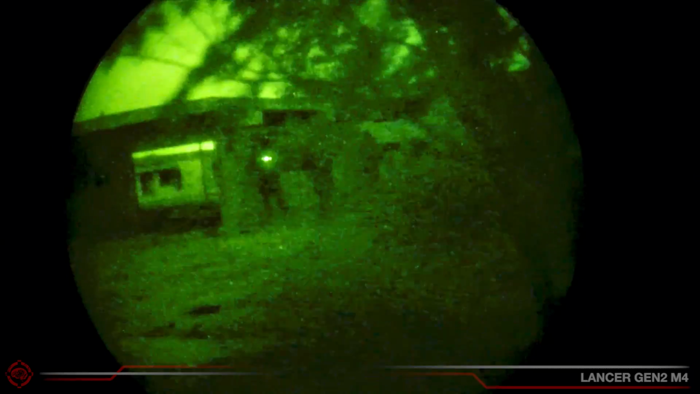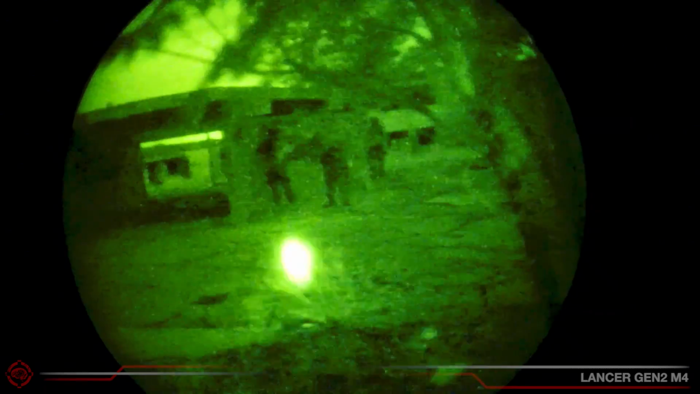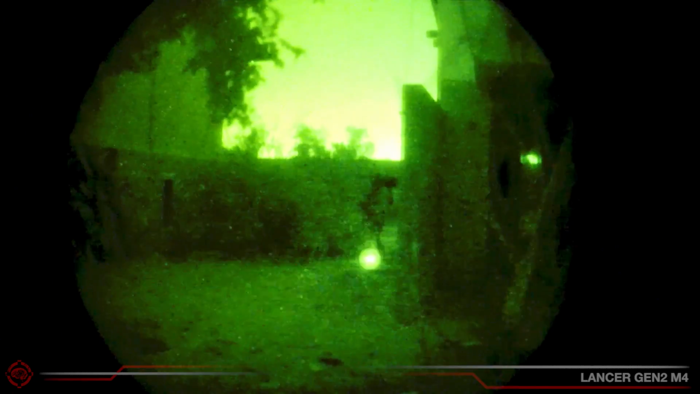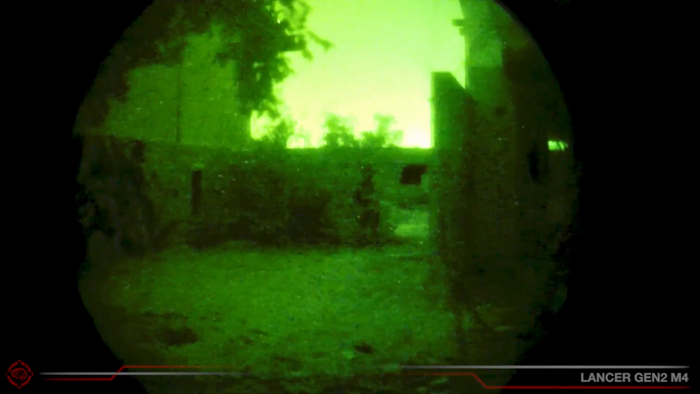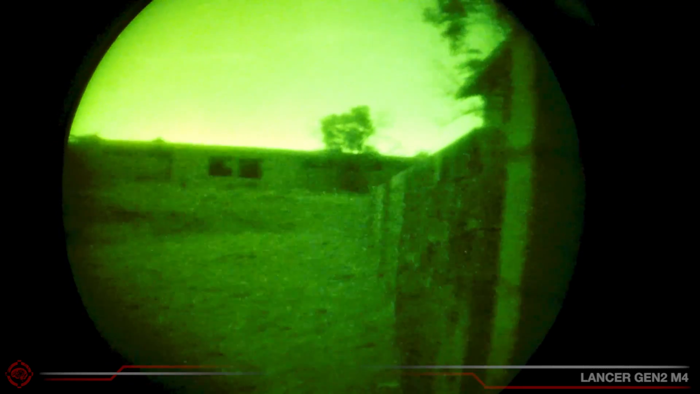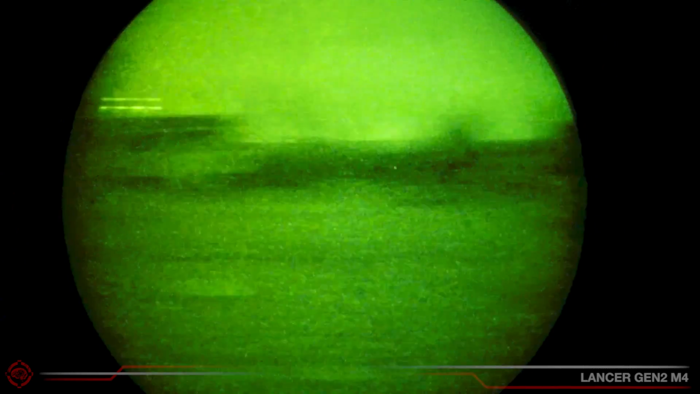I see you. Give me a wave. Cole, I got eyes on you, I think. Turn around. Of course, at night it is hard to tell who is who, and communication is that much more difficult. So a large group like ours puts us at a disadvantage.